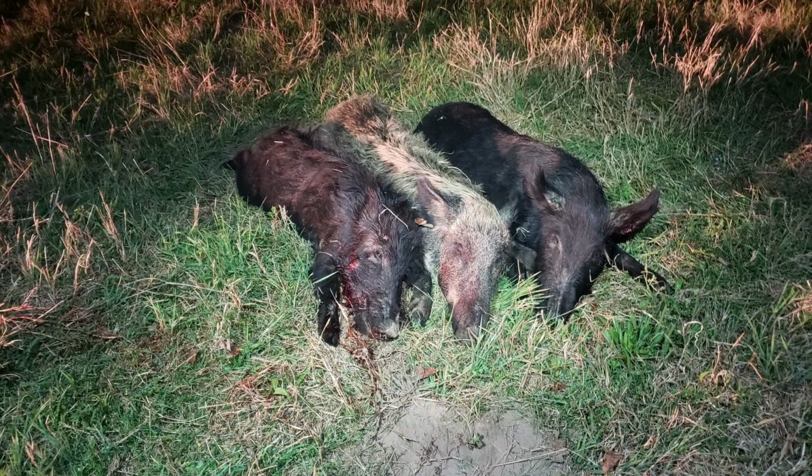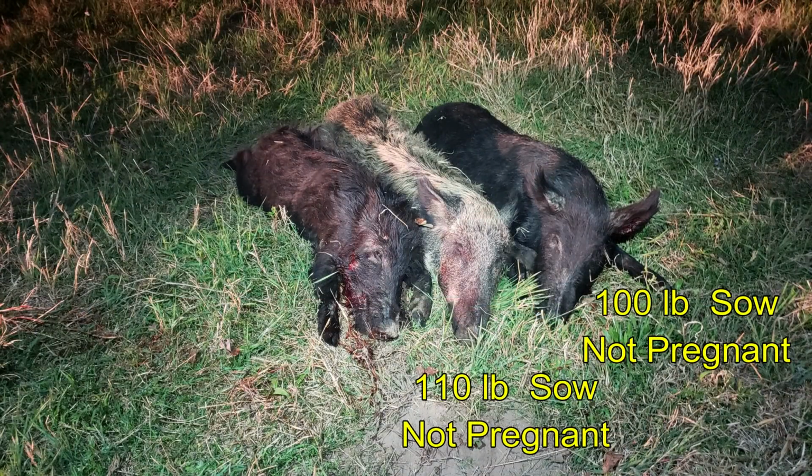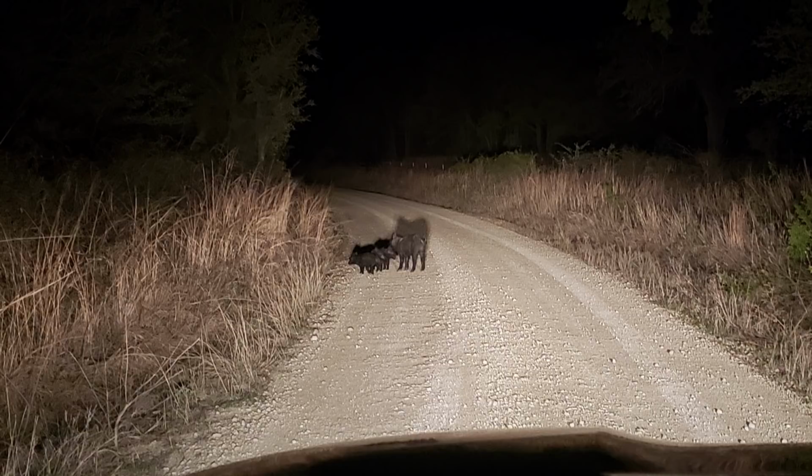Well, the hogs were not nearly as large as we anticipated. Ben came away with a 100-pound sow, I came away with a 110-pound sow, and the runner was a 50-pound boar. However, these were not the last hogs we saw of the night, but they were the last huntable hogs that we saw.